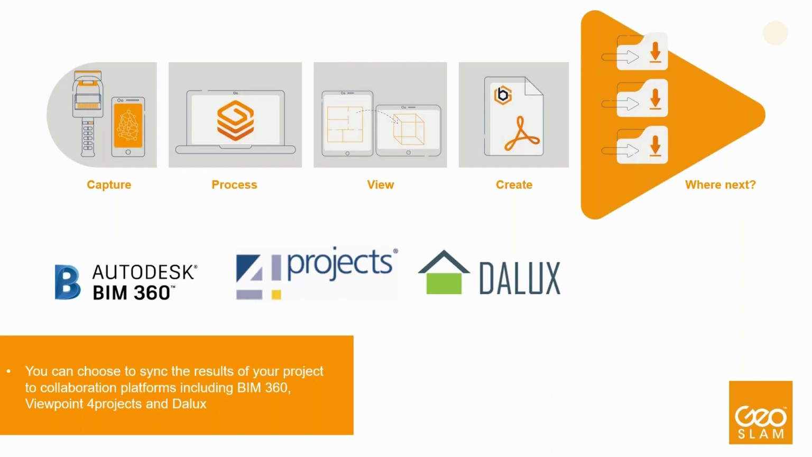Sync the data automatically with your existing data management tools, such as BIM 360, for projects or Daylux, as well as many more.